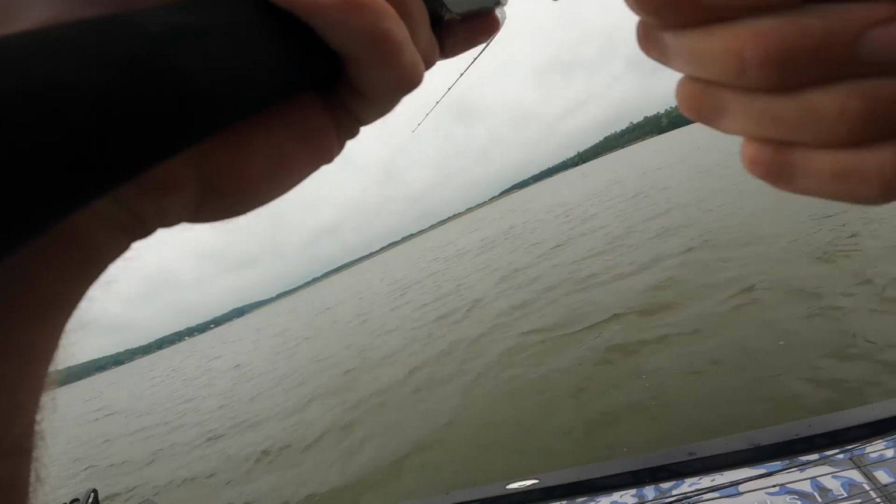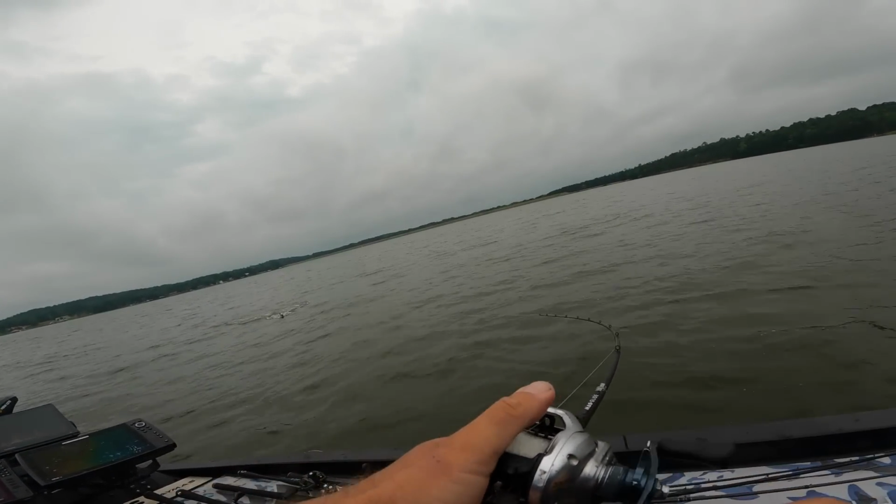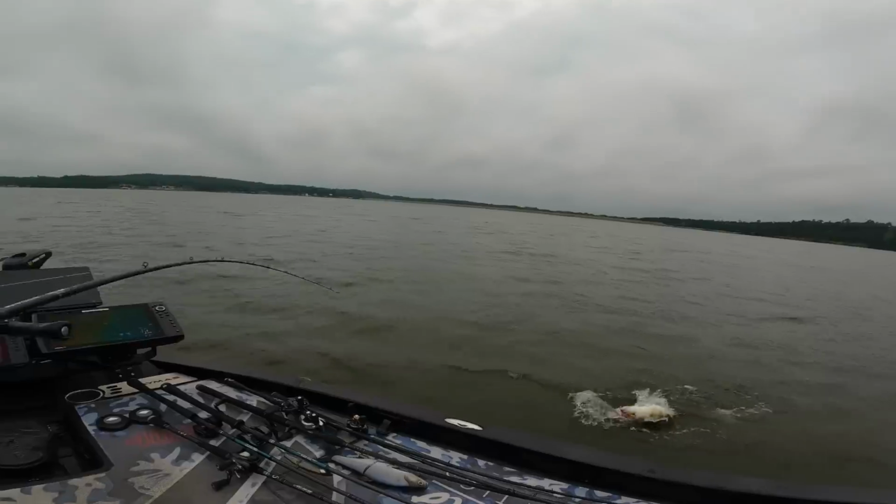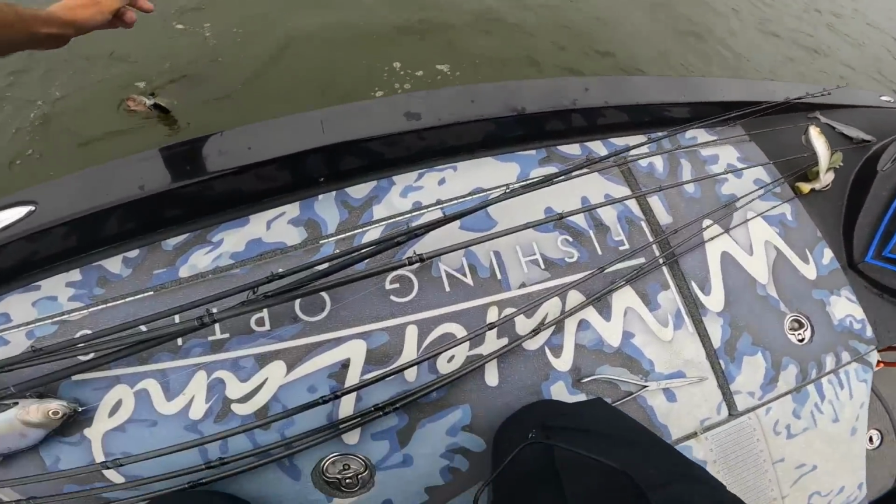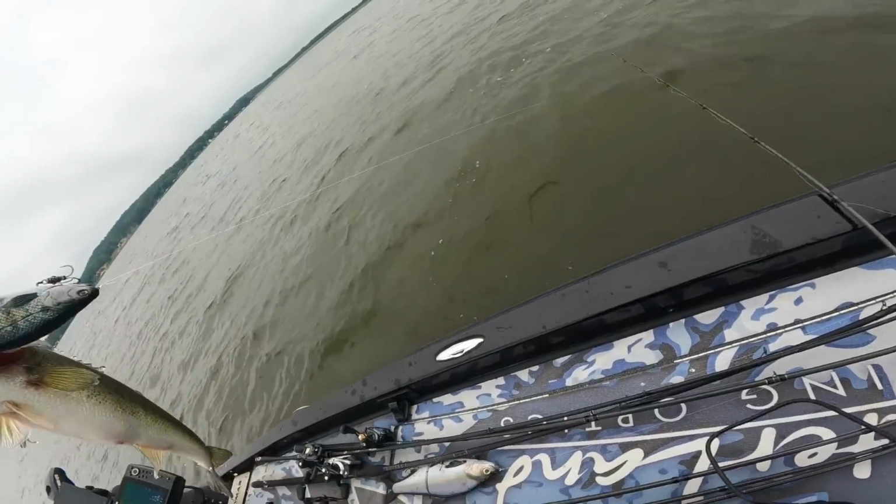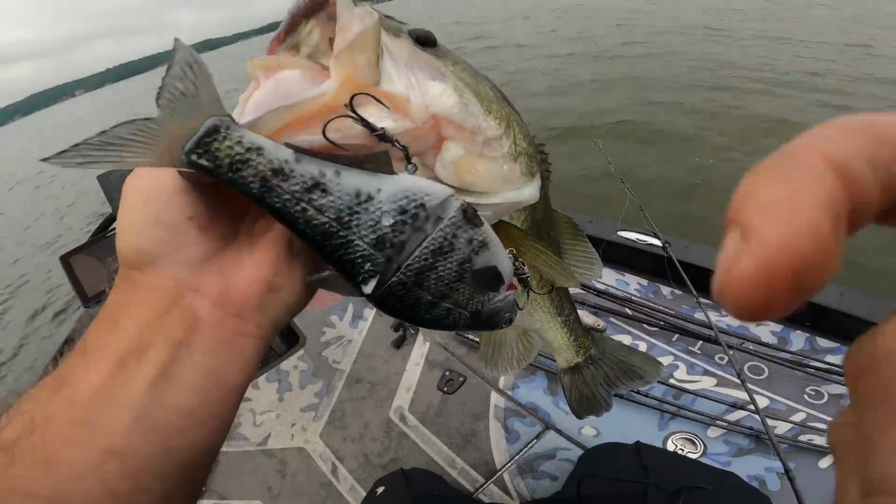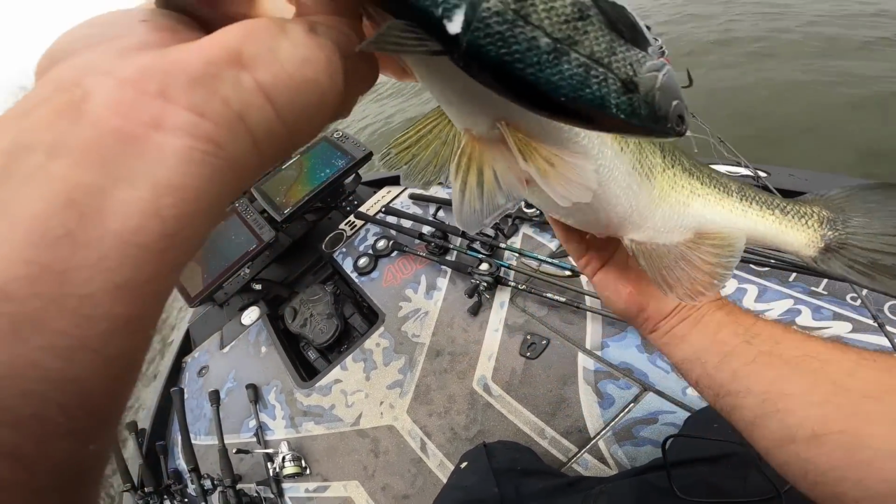Got him. Got him. Yes, that could be a 10. Oh, it's a giant one. Come here, big girl. Wind, wind, wind. That's a stud. Hooked outside the mouth too. Oh, heck yeah. Oh, big old donk. Little custom painted crappie guy we got there. Painted that guy up the other day. Hell yes. Big old piglet.